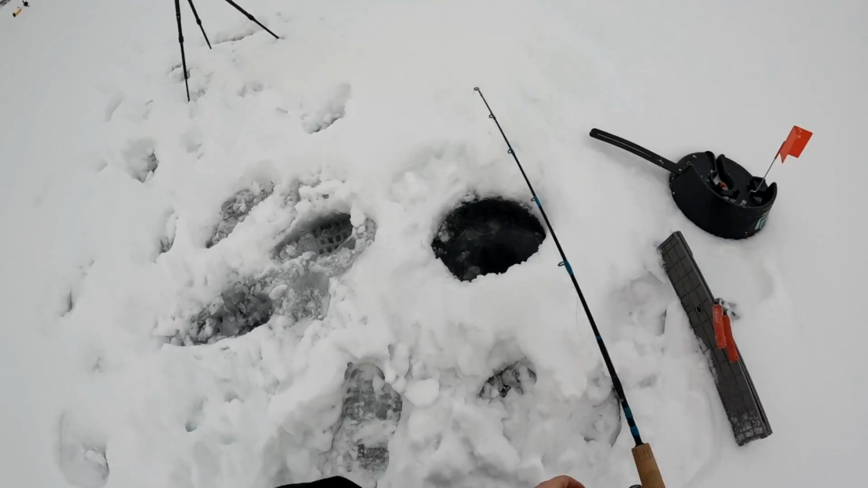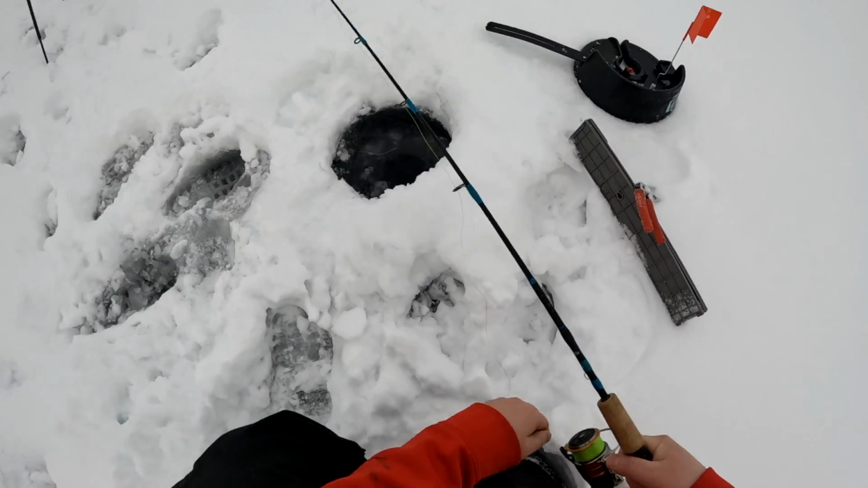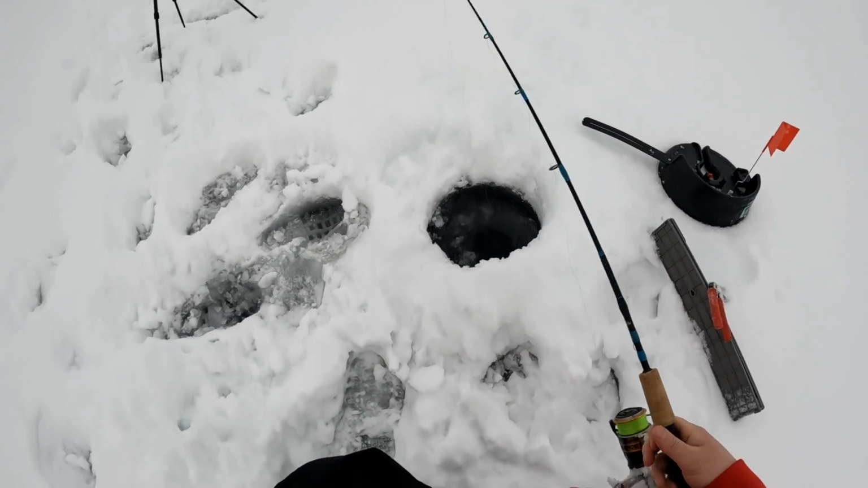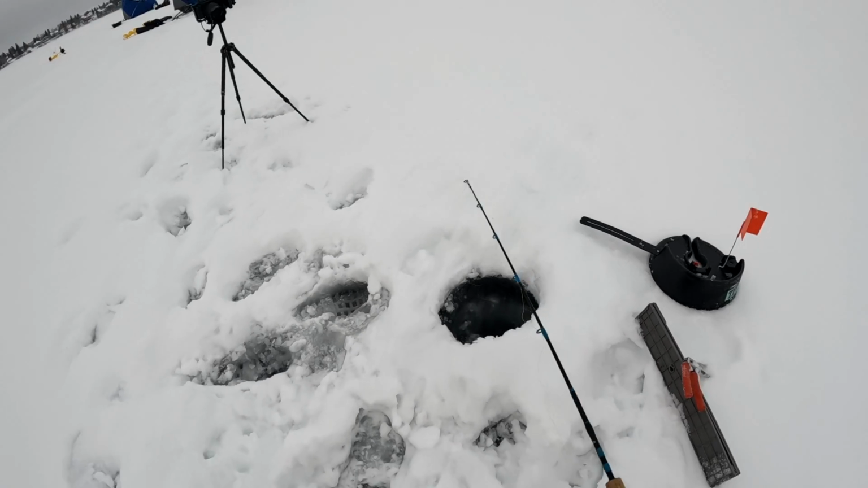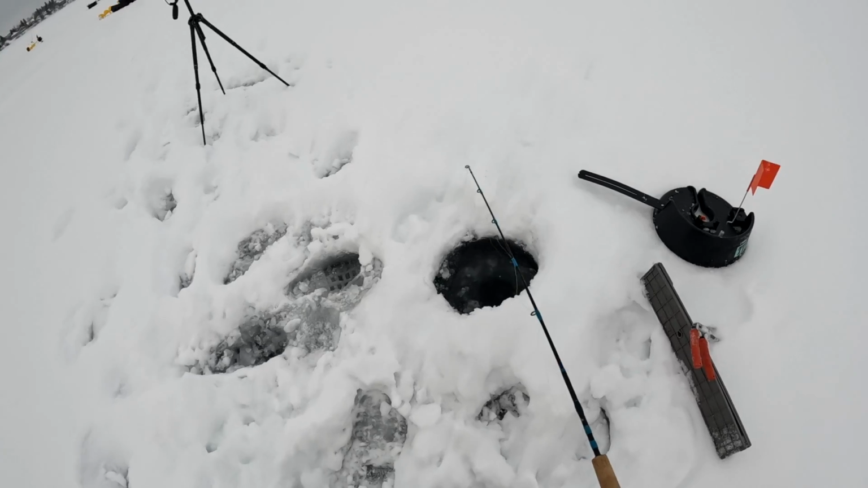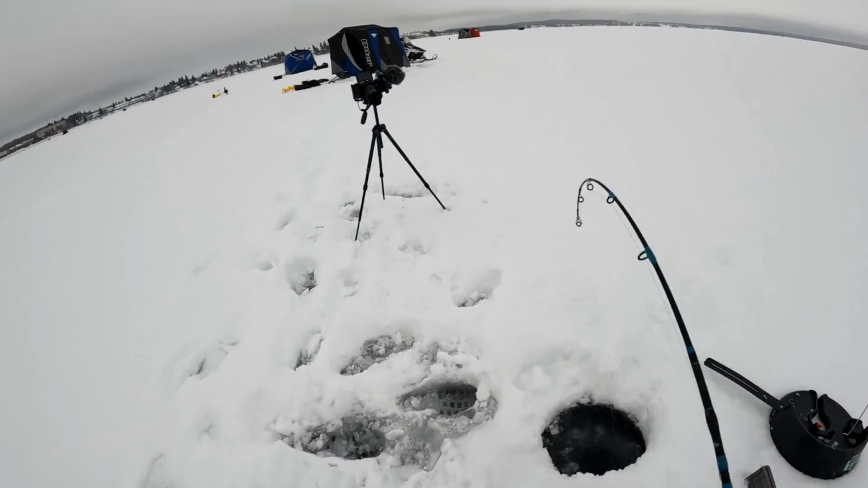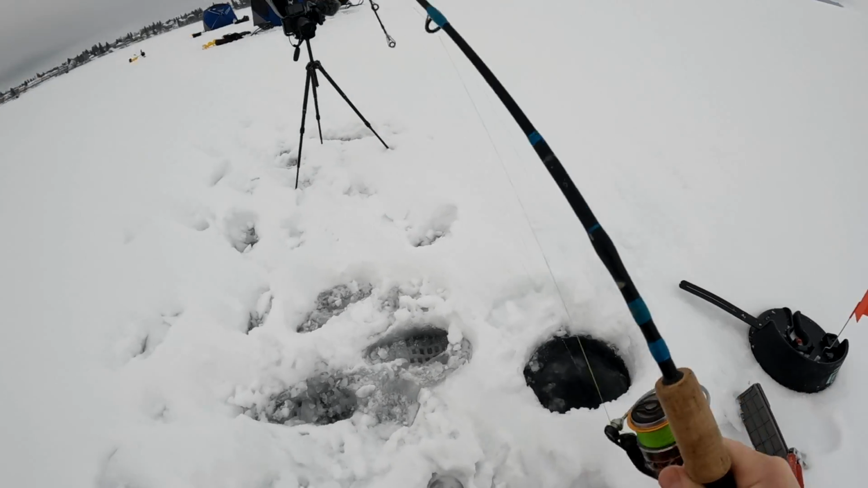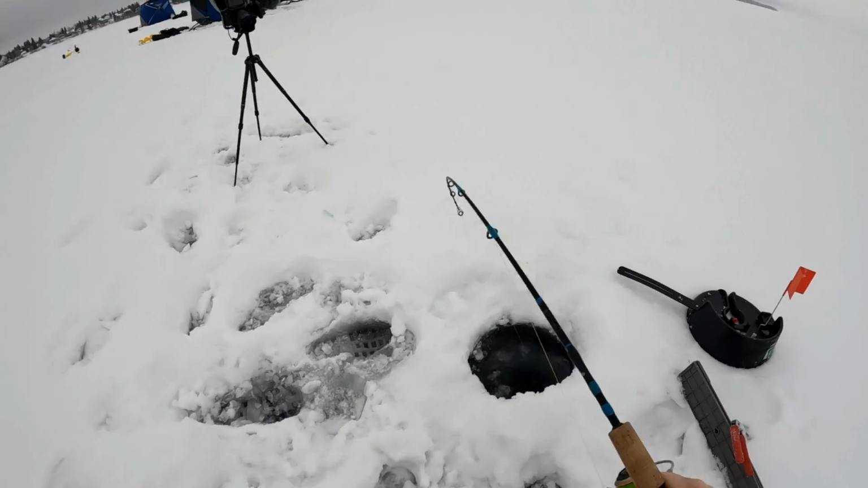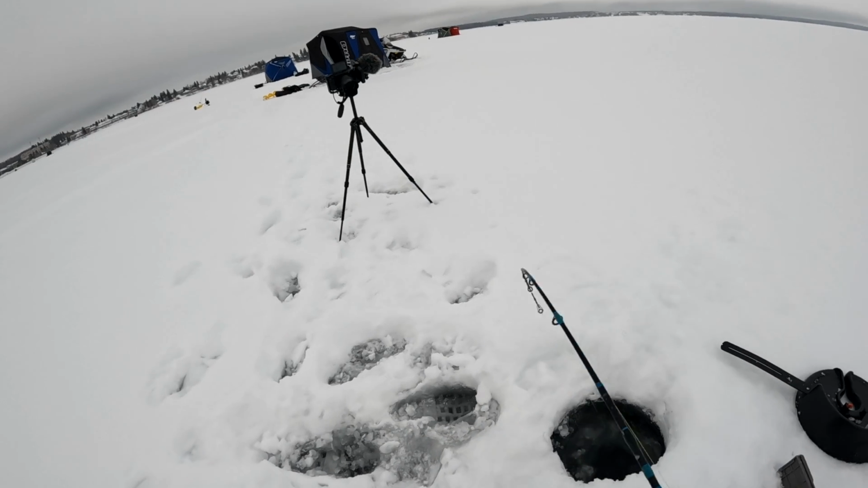Always check your drag first before you set the hook, because you're gonna want to get a hard hook set. So this fish is starting to run here, so we're just gonna reel into it here. A little bit of ice build up on the reel. There we go. We're hooked up here. Just had a herring laying on the bottom. Picked up this bait and ran to deeper water.